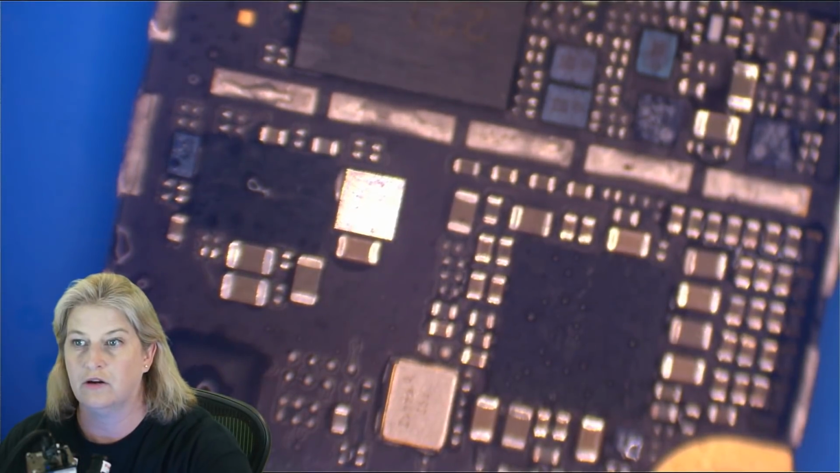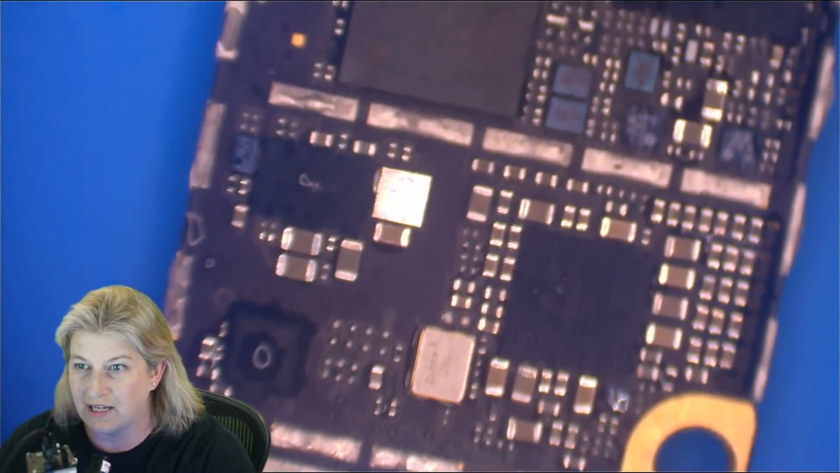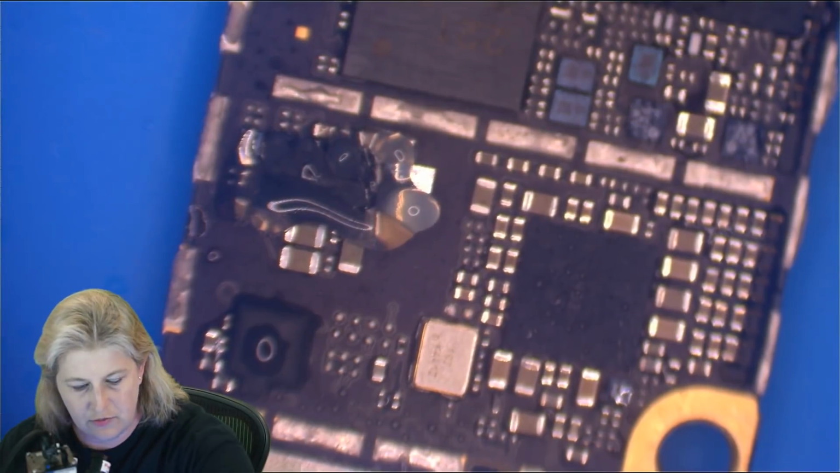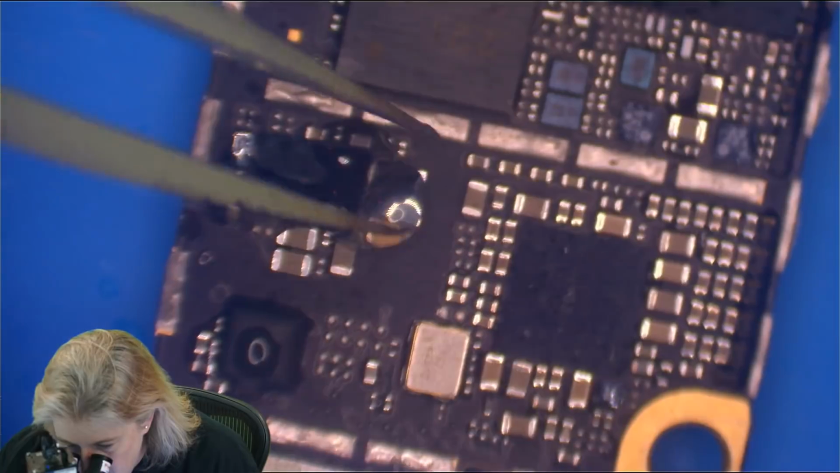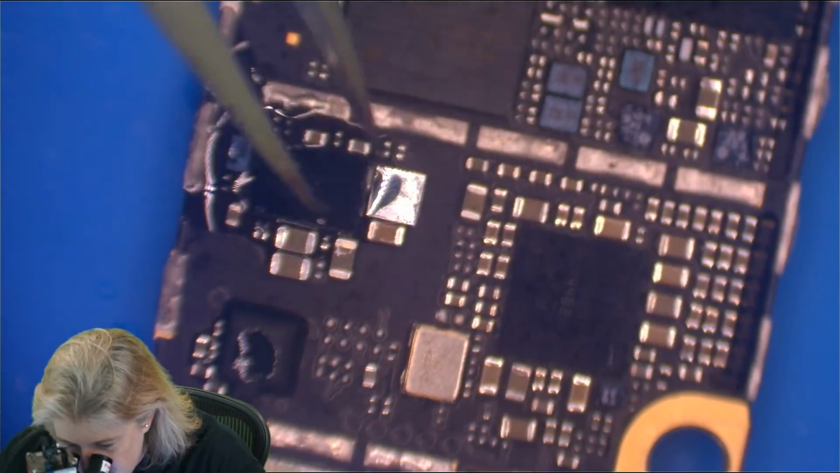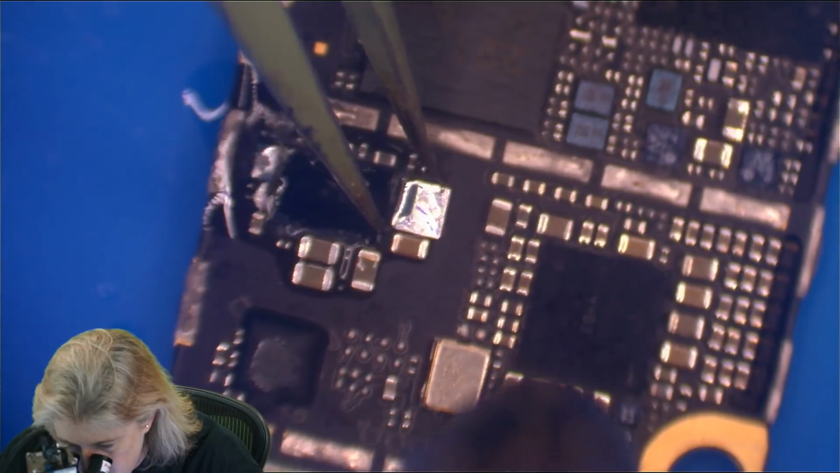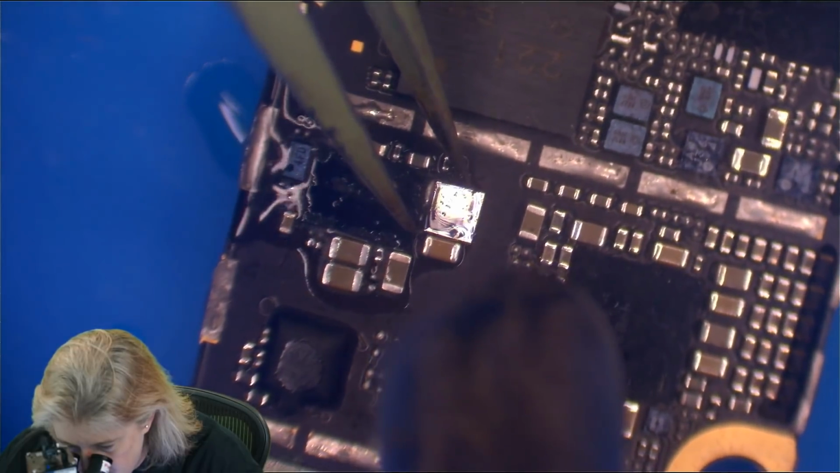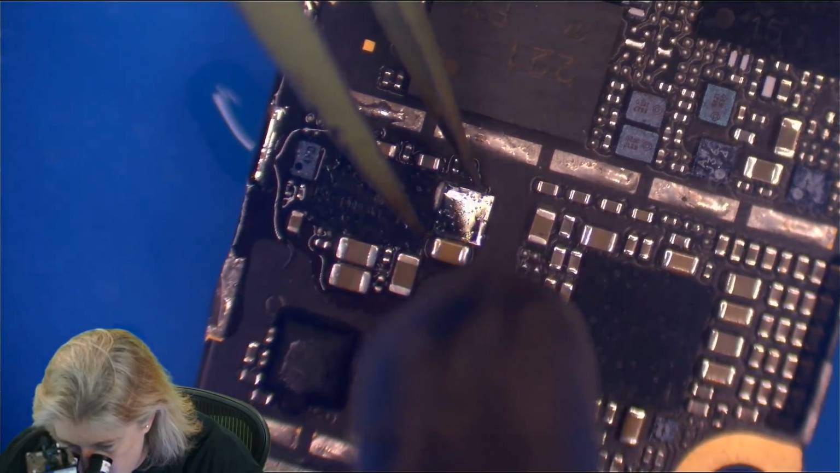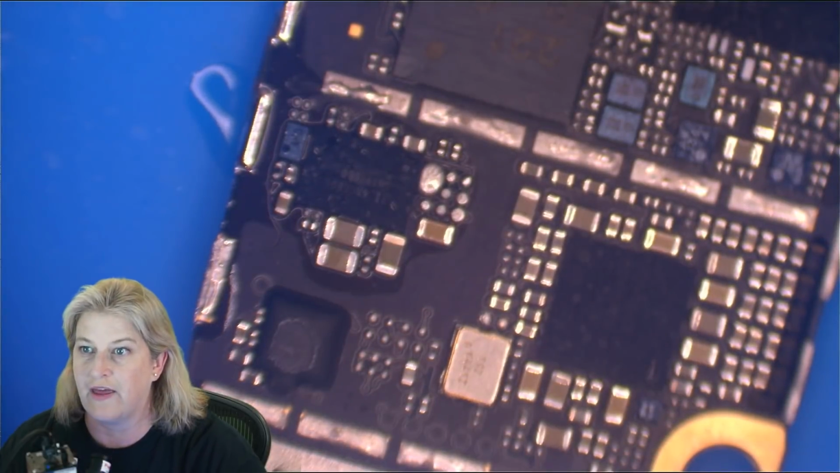All right, so we are going to just take off both the MOSFET. I really don't like to take off the MOSFET anymore. I try not to do that. There's no need to. But on this one, we will. We're going to do an investigation. All right, so I'm going to hold this up so the board can drop away so that we can really see what's up with that solder blob under there. Look at that.